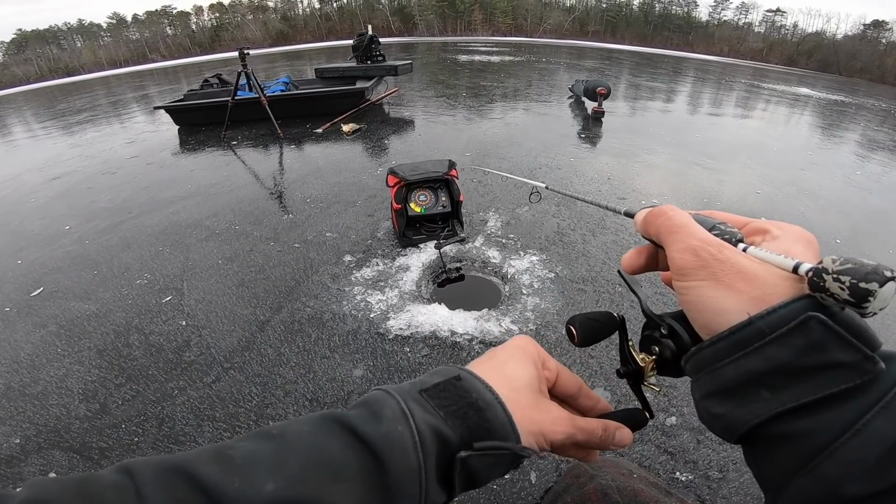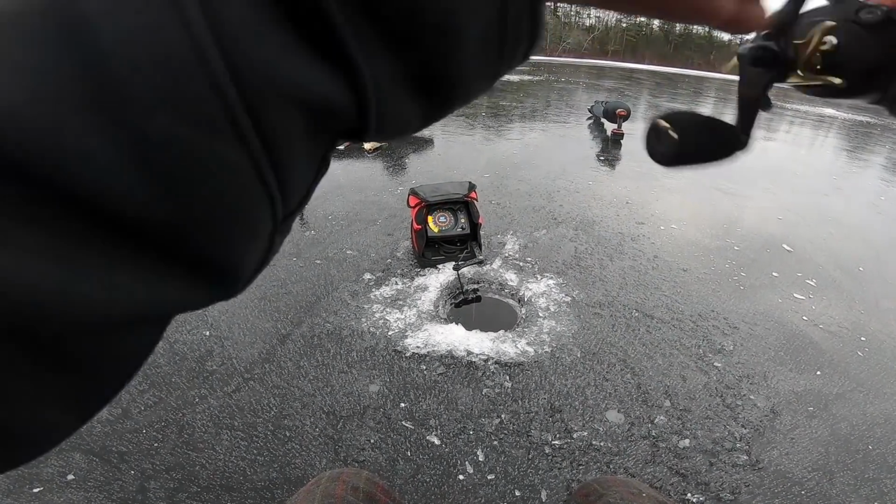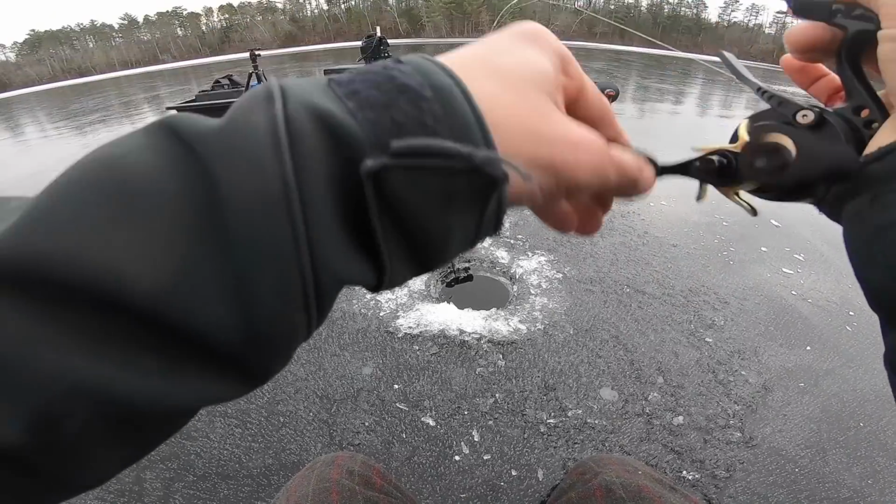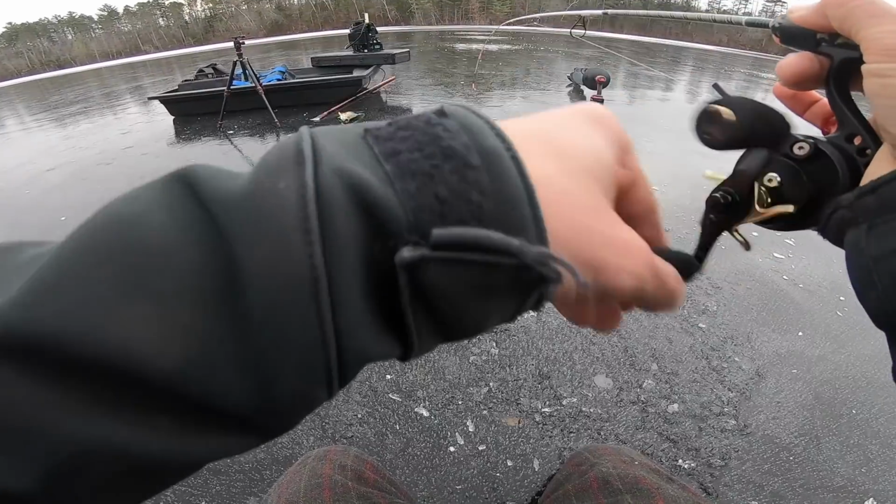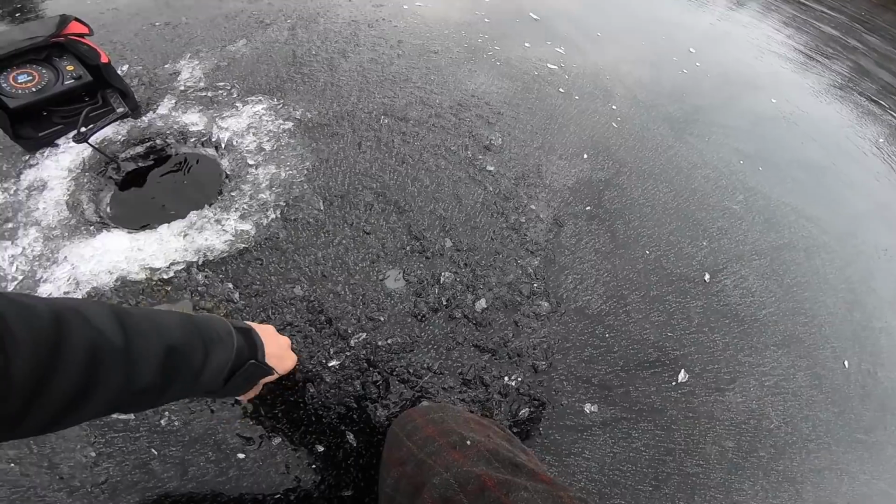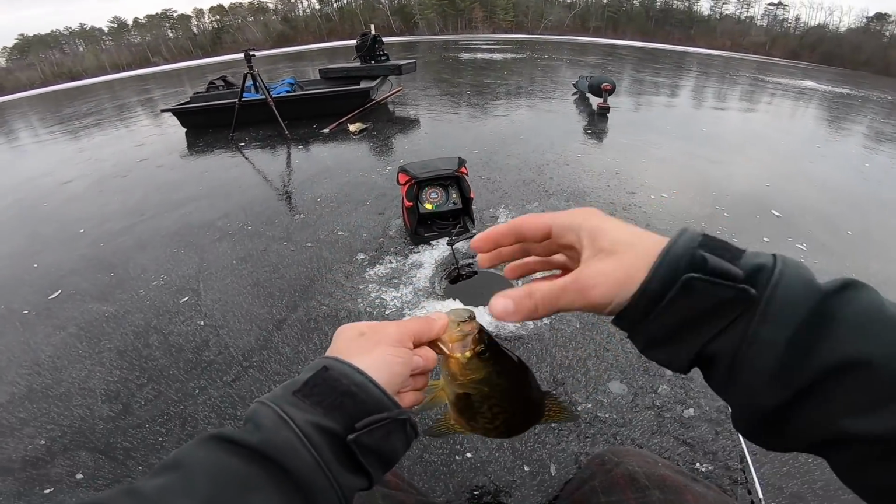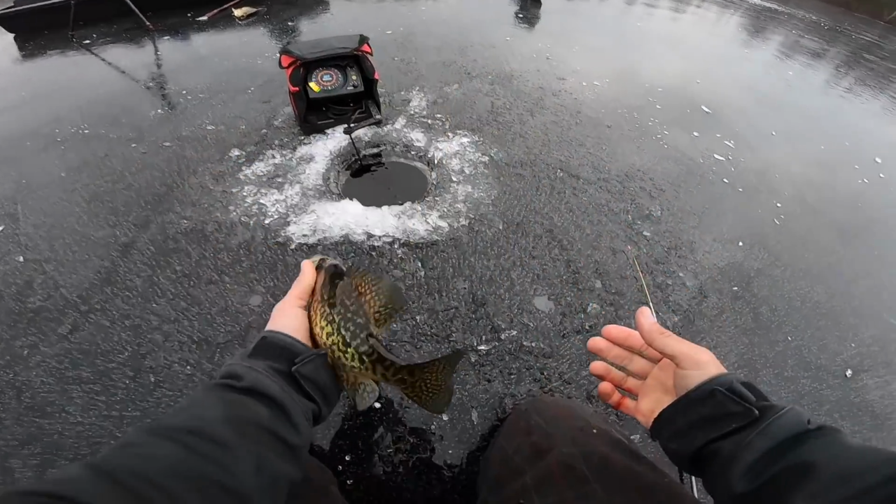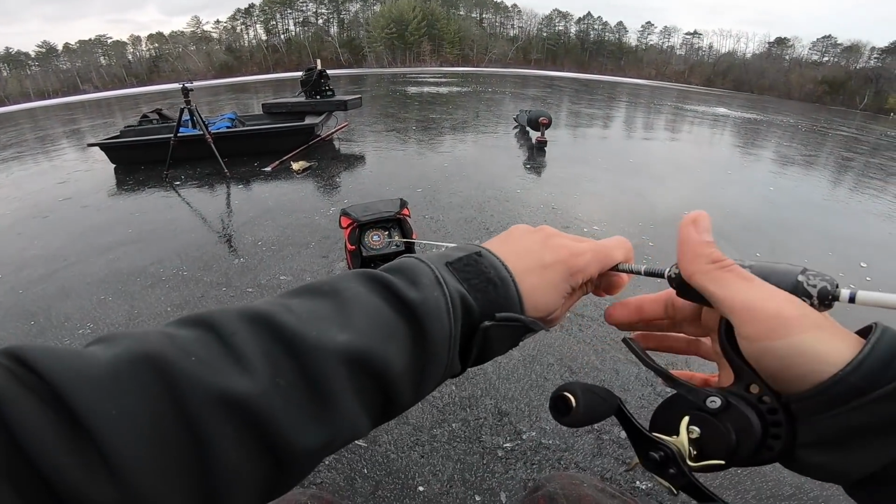Got another one coming. Oh, he's gonna hammer me. There we go. Nice fish, nice fish. This will be another like 12, 13-inch crappie here probably. Let's see it. Oh yeah, a little smaller, but hey, we're after crappies, and so far this is a success, baby. I absolutely love it. Get a release on this little guy,